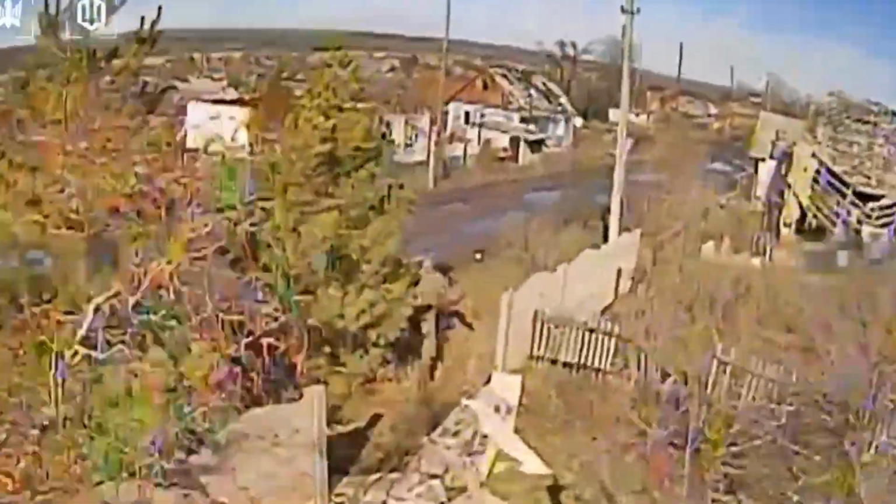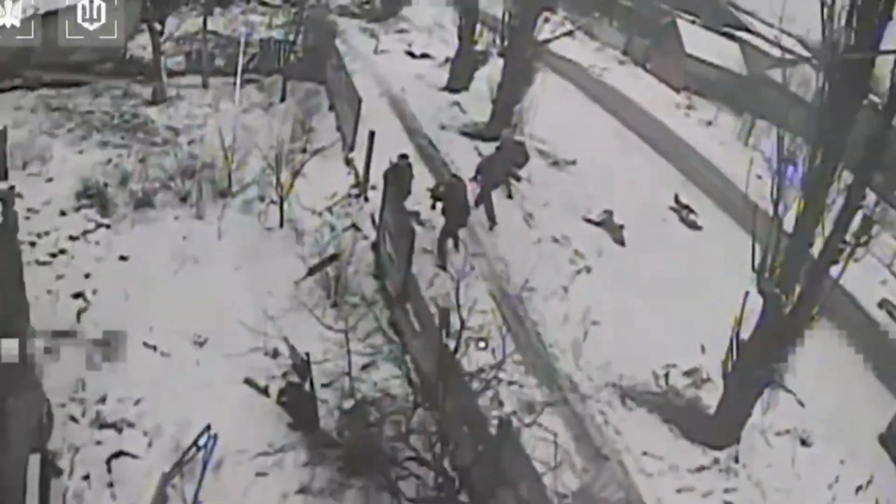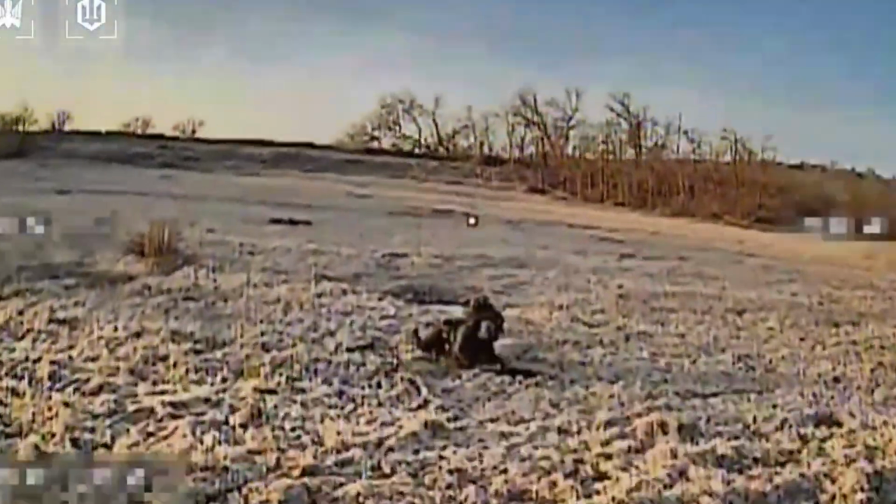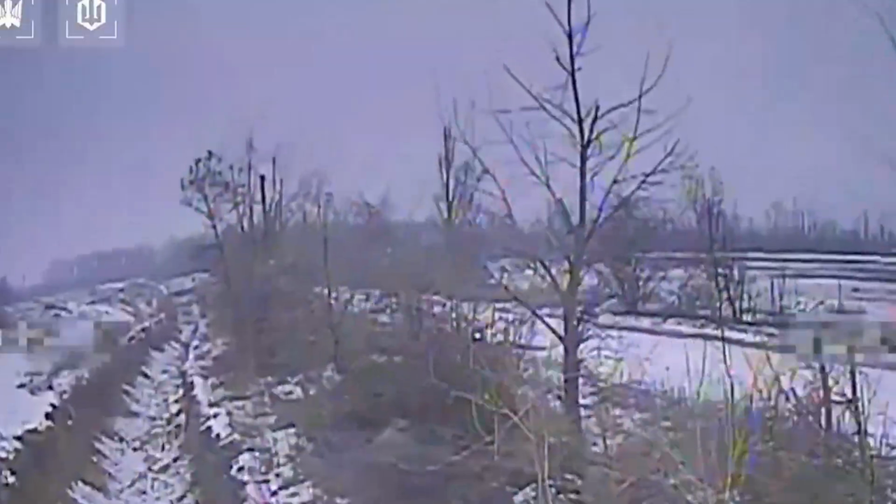Many of the scenes show soldiers attempting to react after realizing that drones are overhead. Some attempt to run across open ground, while others try to move toward trenches, damaged buildings, or nearby tree lines in search of cover. In several cases, the reaction comes too late as the aircraft continues tracking their movement from above.